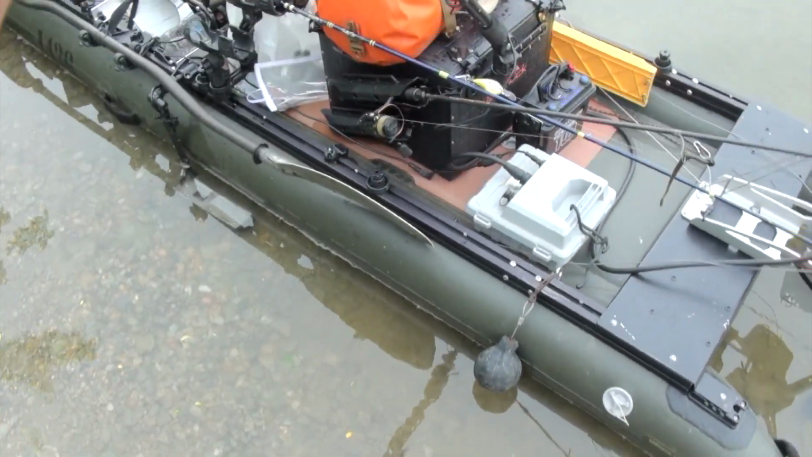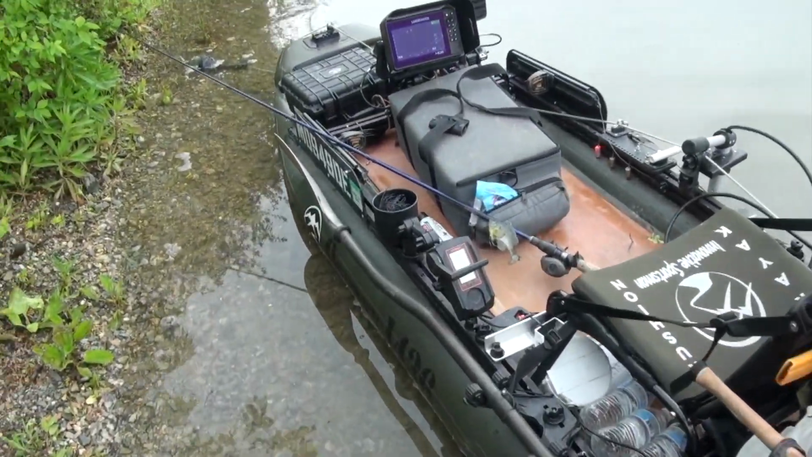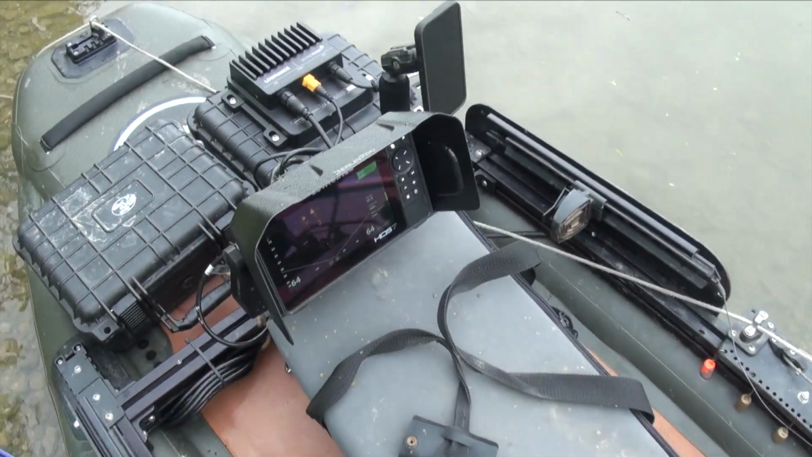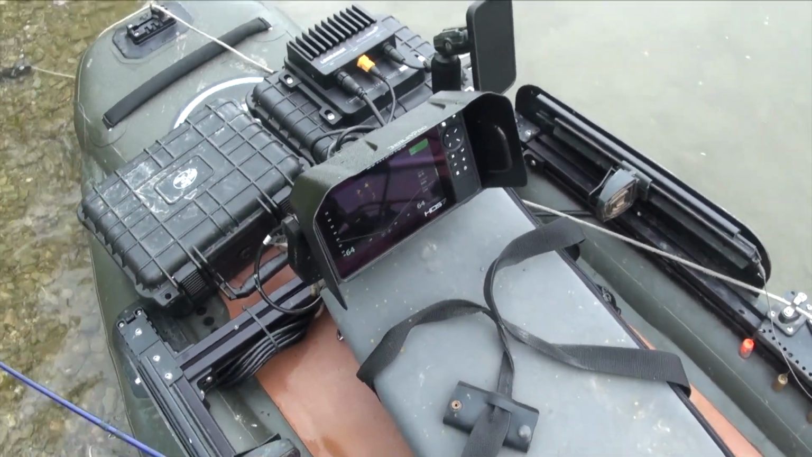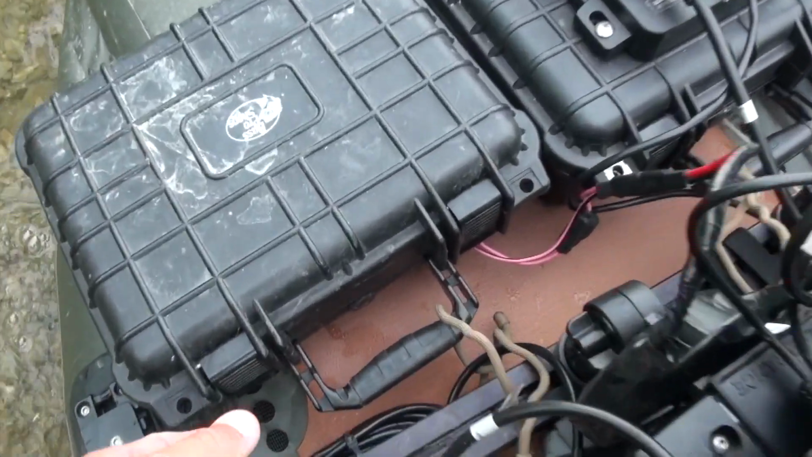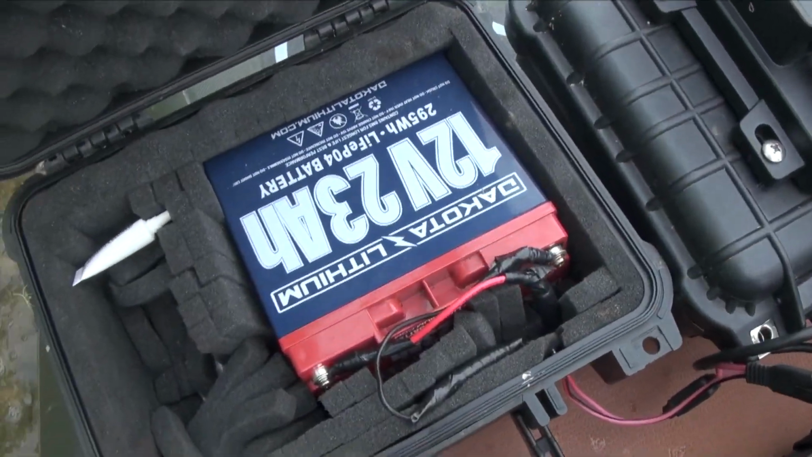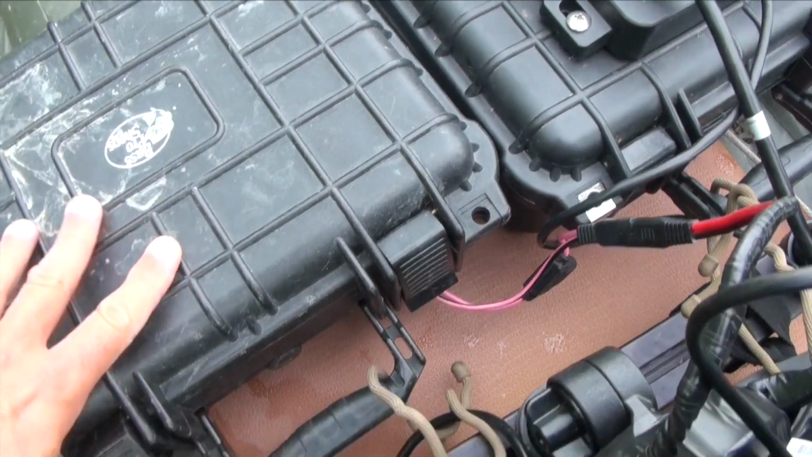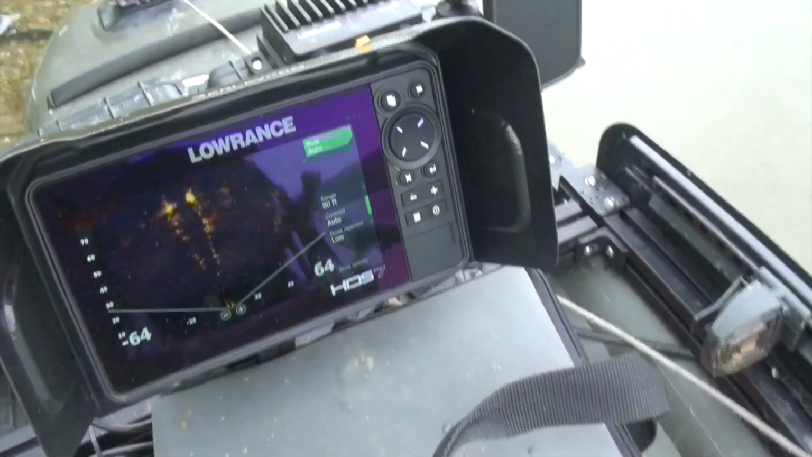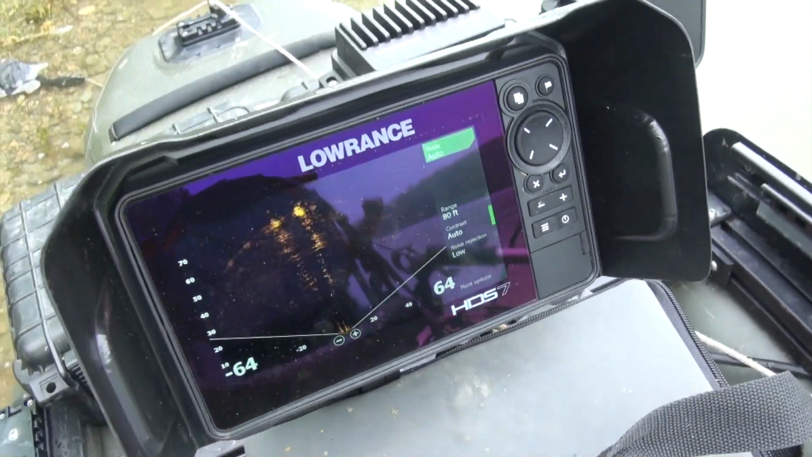Before we get started, I wanted to do a walkthrough on this boat, and I've actually changed my depth finder setup. I was running with a Humminbird Helix 10 with one battery, which was the Dakota Lithium. It's actually the same setup, the 23 amp hour. That's been a good setup for me. I'm using that one to power this unit, which is the Lowrance HDS 7, which has the active target.